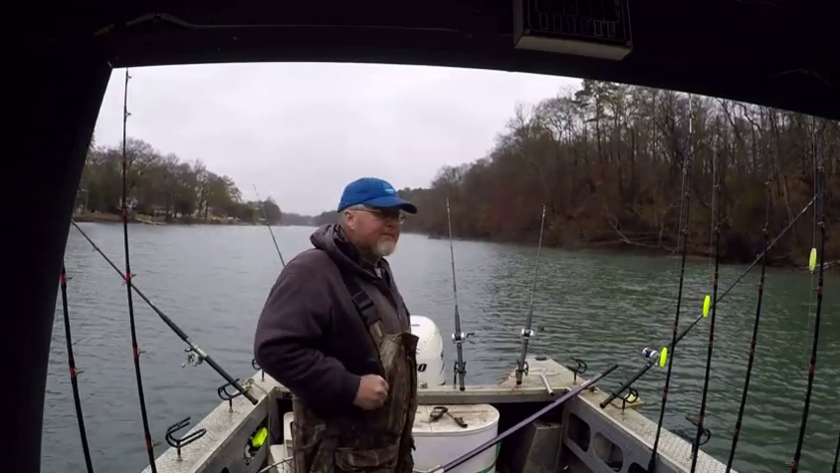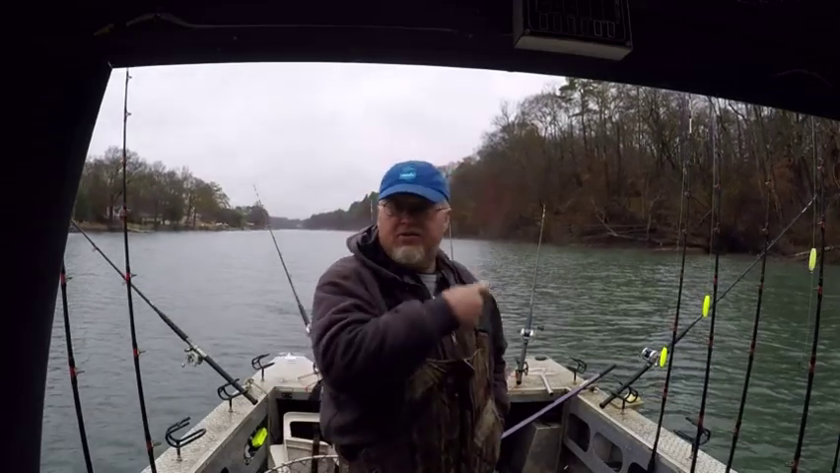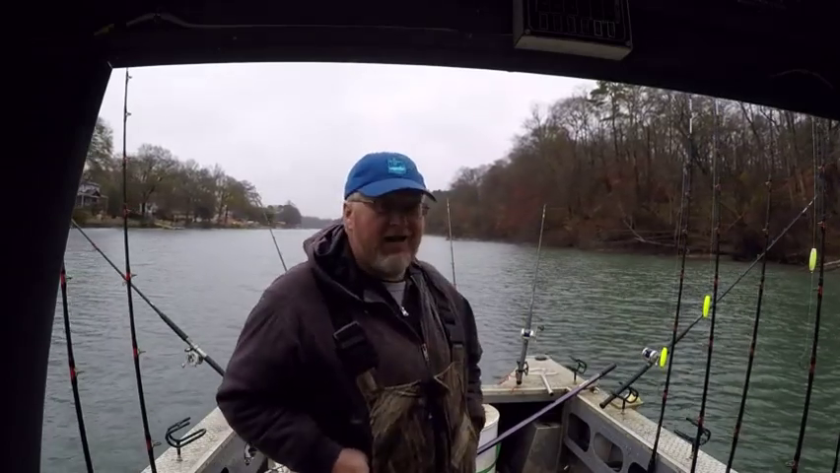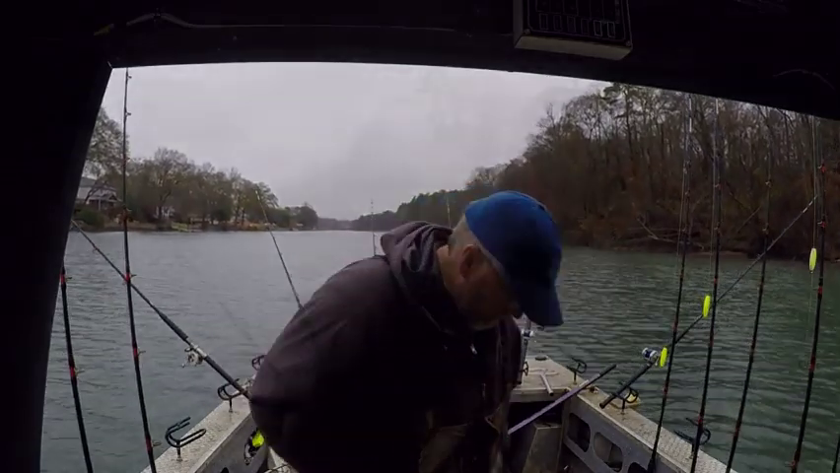Just a quick FYI. If you ain't got a drift sock like I do, and you know you're going to be fishing in current, just bring you a couple 5-gallon buckets. They don't work as good, but they do work. There we go.